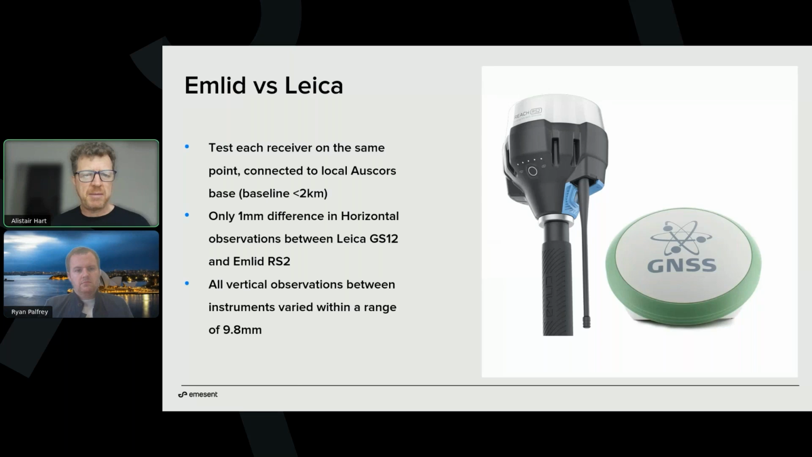As you can see, the horizontal observations were within a millimeter, which was unusually tight, and the vertical observations between all of the instruments varied within a range of under 10 mil, which gave me the confidence to really continue to invest in marketing and presenting this product to Australia.